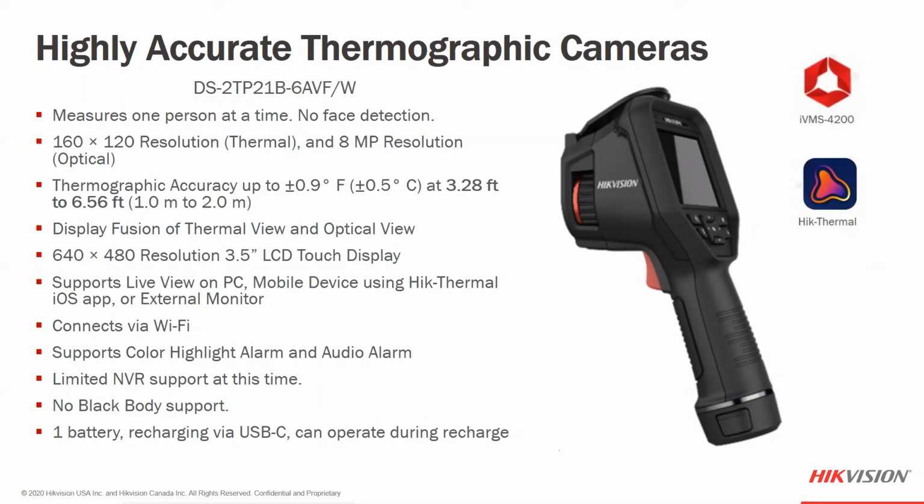So if I'm walking behind something or making a measurement and in the background maybe the light fixtures are hot, or we have a thermostat on the wall that could be hotter than my skin, or I'm carrying a cup of coffee or tea, this could also affect the measurement range. So because there is no face detection, this is going to be a much more precise measurement, one person at a time.